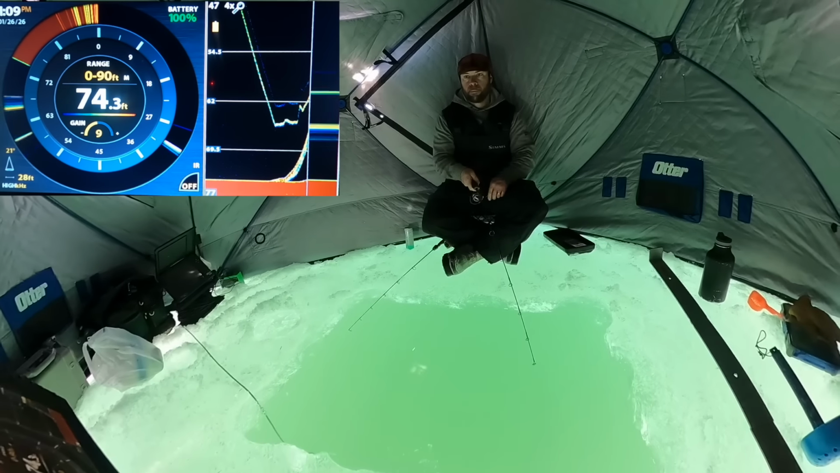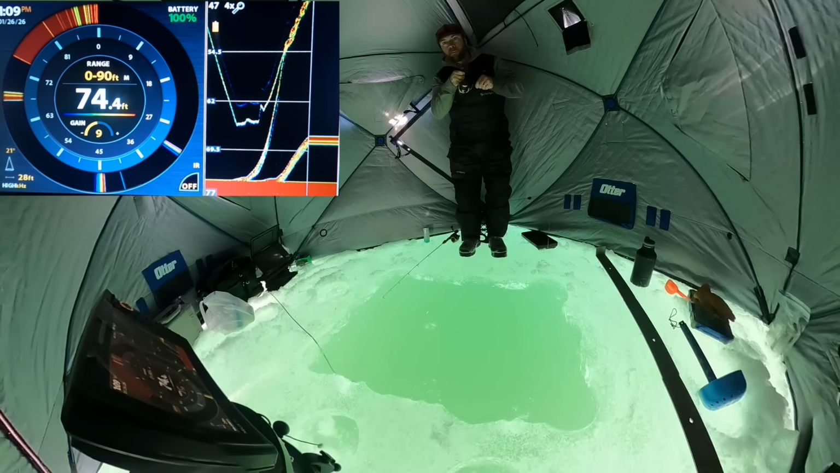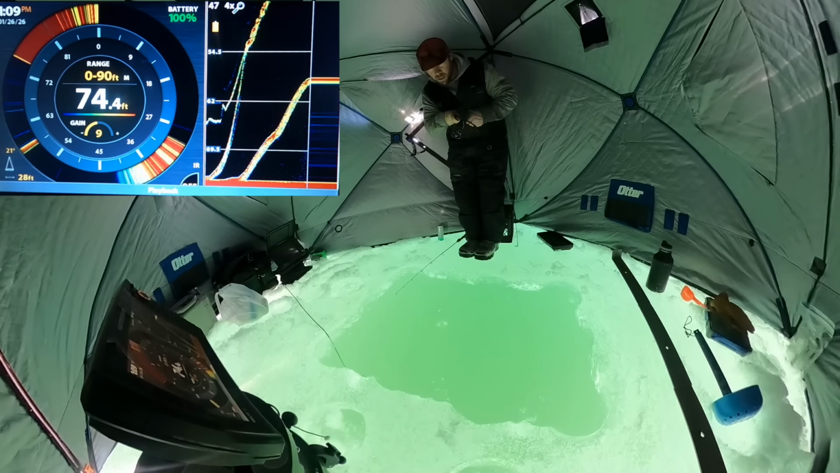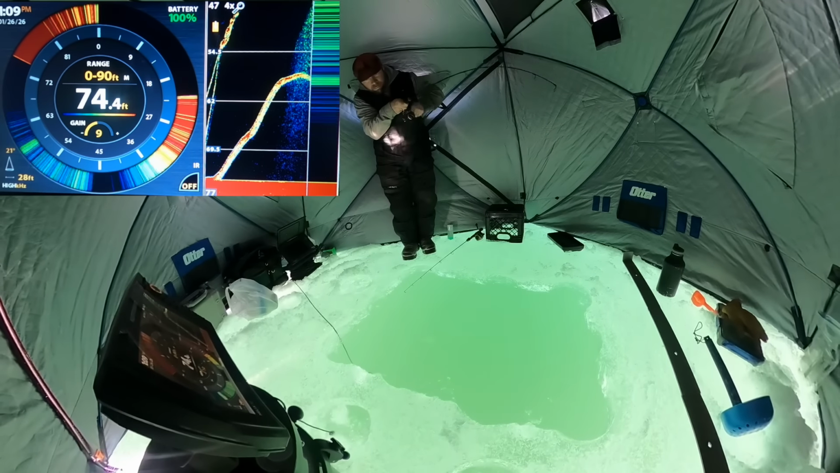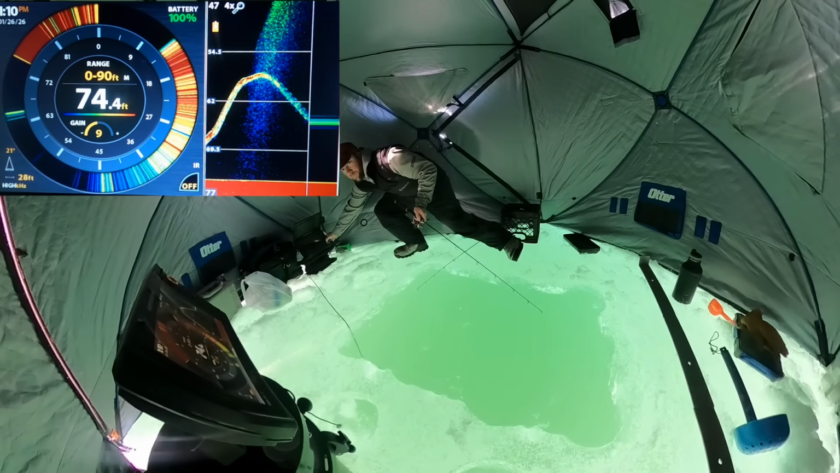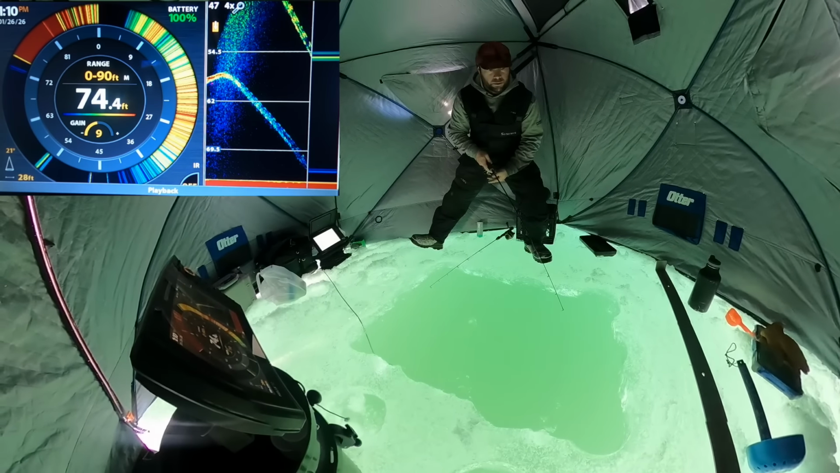Oop. Got him. There we go. There's another one down there too. There's one that's looking. Another one that I'm fighting right now. Oh my gosh, I lost him. Oh, that's what I get for trying to turn the camera. Oh, I'll get the other one. Come on. There's the first one. Have I got one?